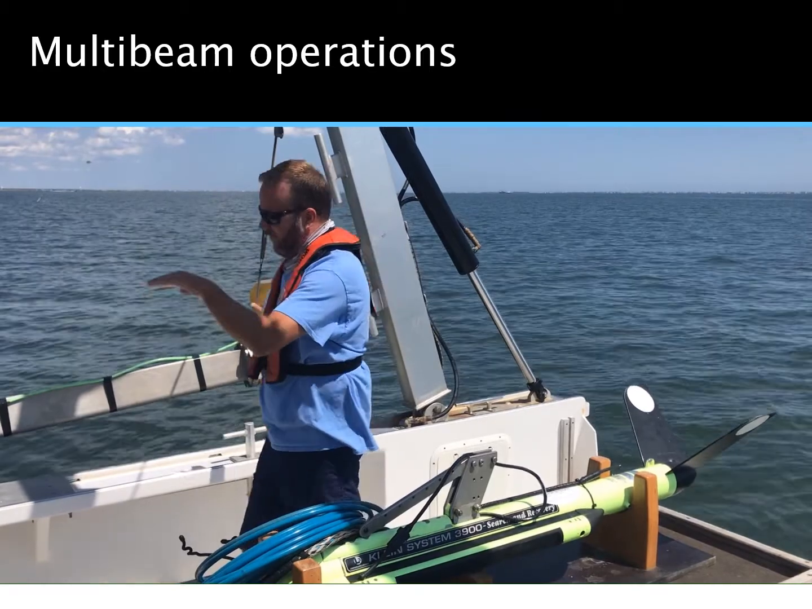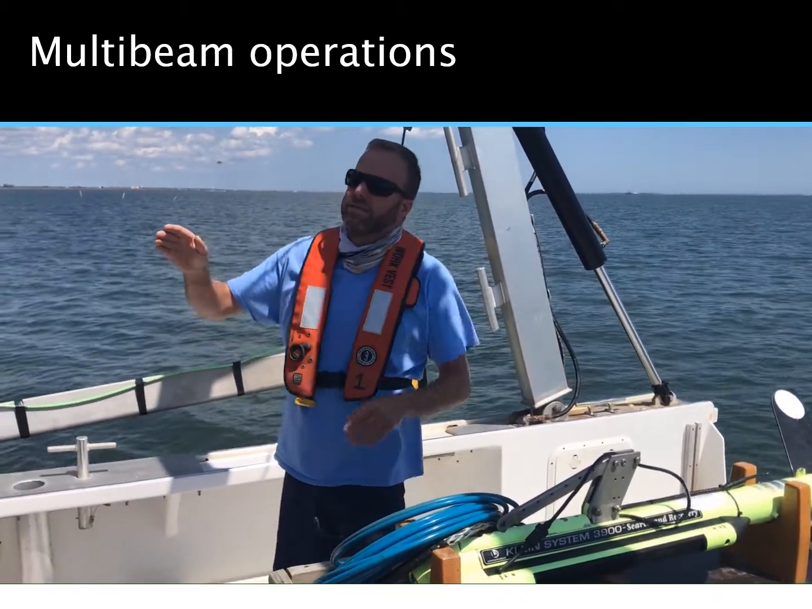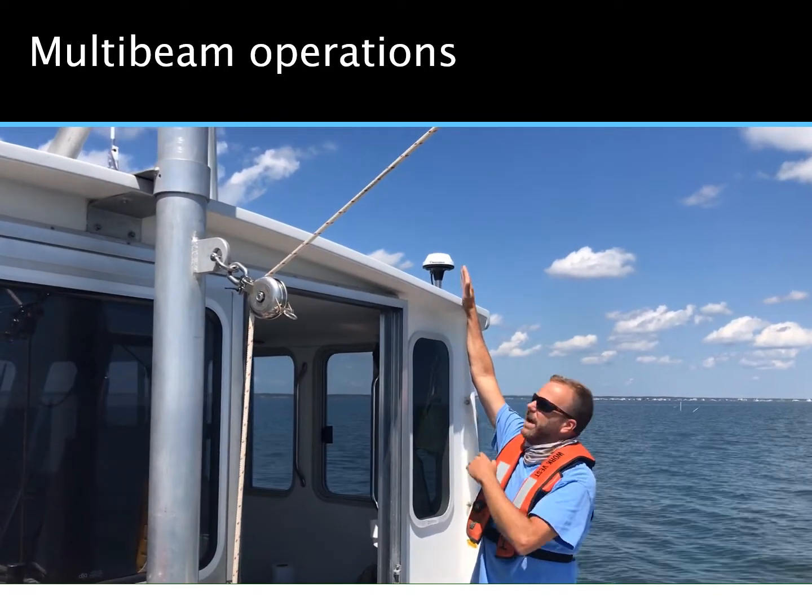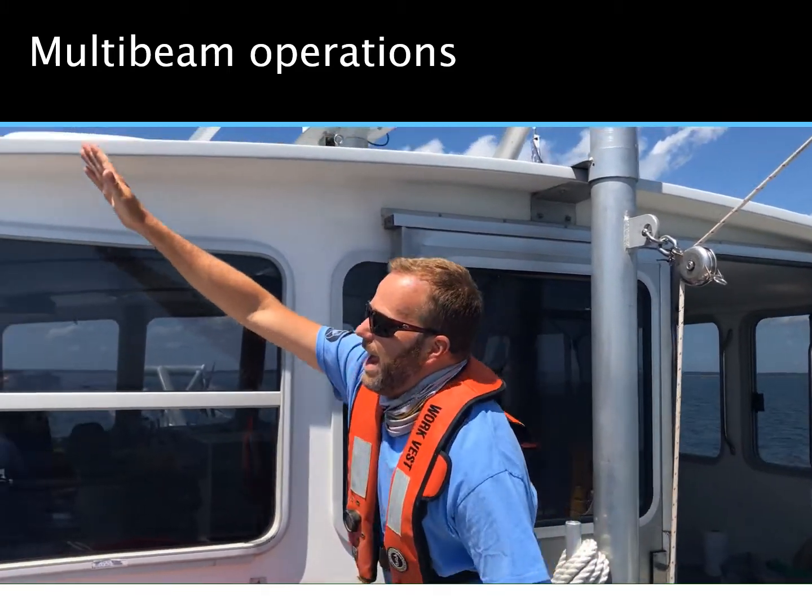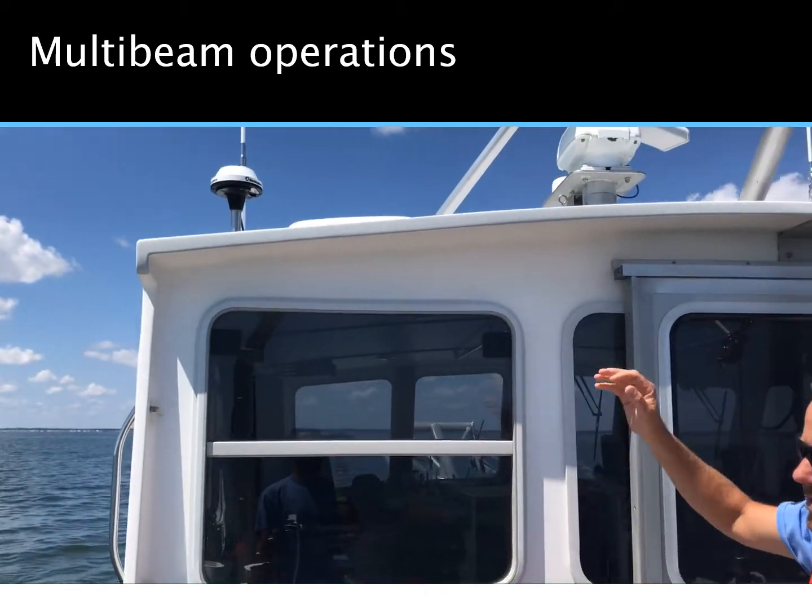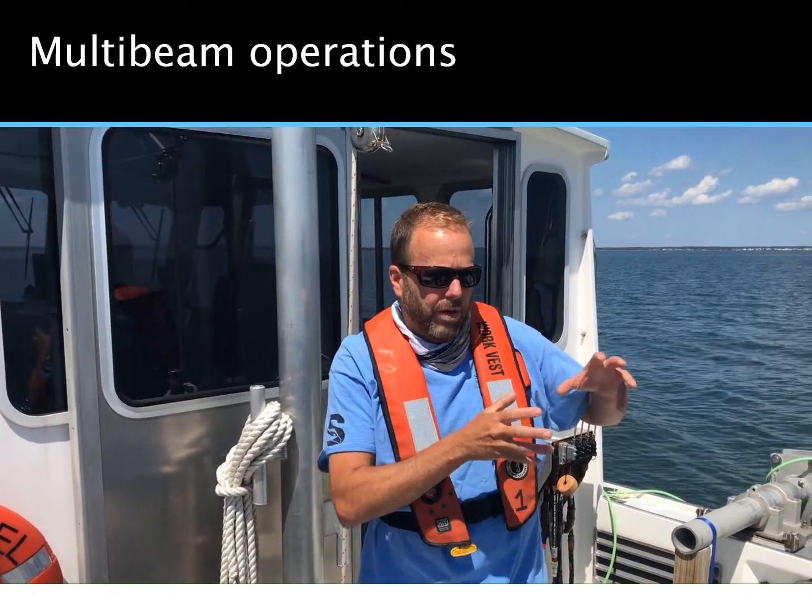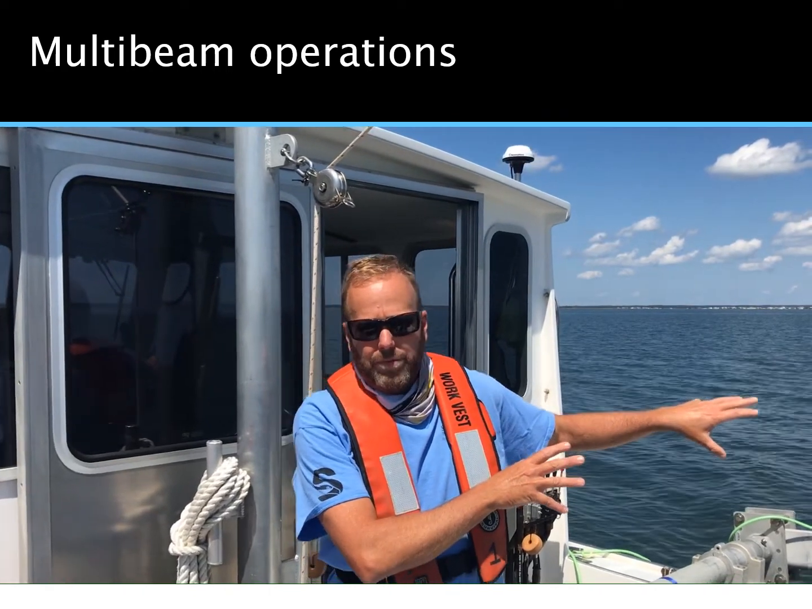The multi-beam is fixed to the boat and utilizes a survey grade GPS. On top of the boat we have two antennas. There's one, a primary antenna, that is getting a position, and then there's a second antenna at a certain measured separation, that's giving us a more accurate position and more accurate heading data, and all that's necessary to get the 3D point cloud data that we can get out of a multi-beam system.